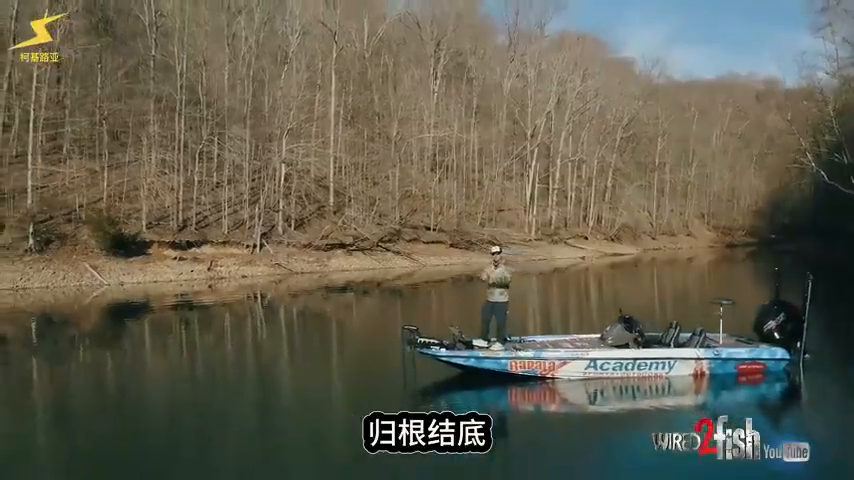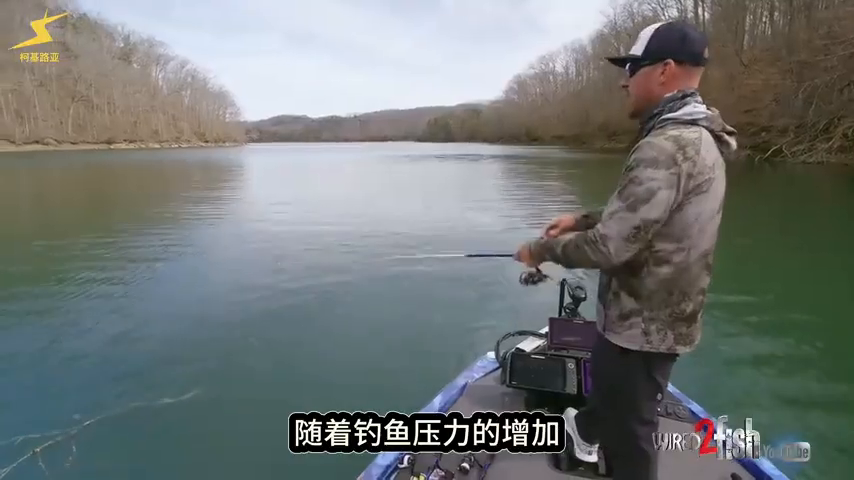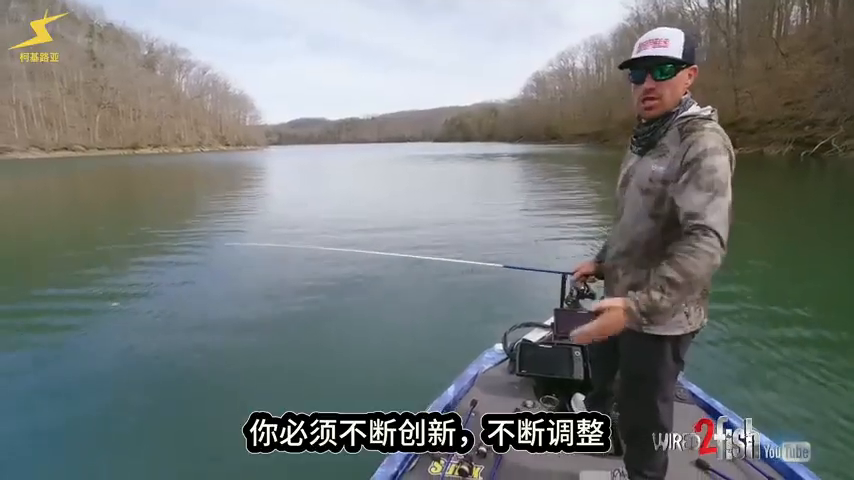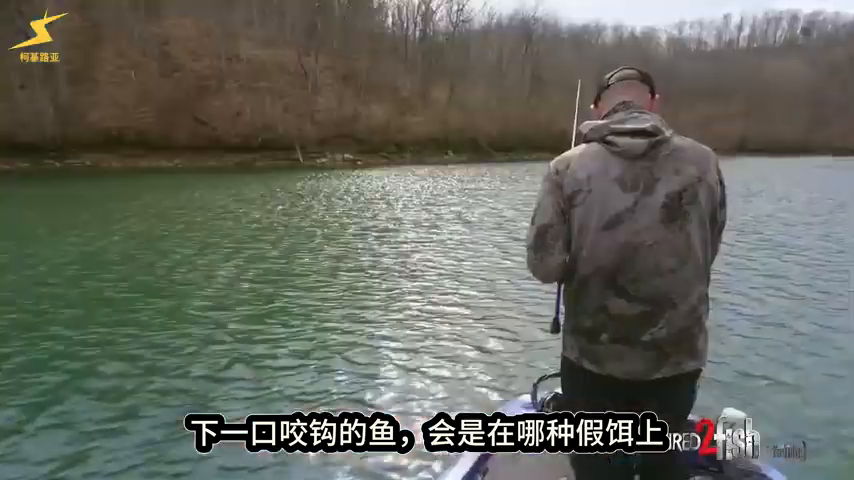But at the end of the day, it really comes down to giving those fish what they want. And as pressure gets tougher and these fish get more pressured, you have to constantly be innovating. You have to constantly be changing up with the game. And I don't know what I'm going to catch them on next.